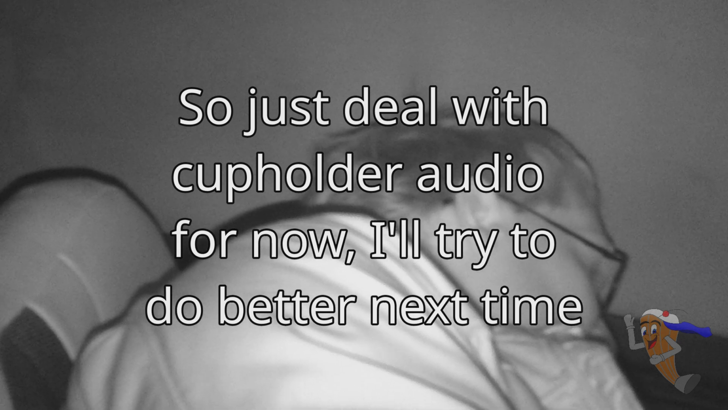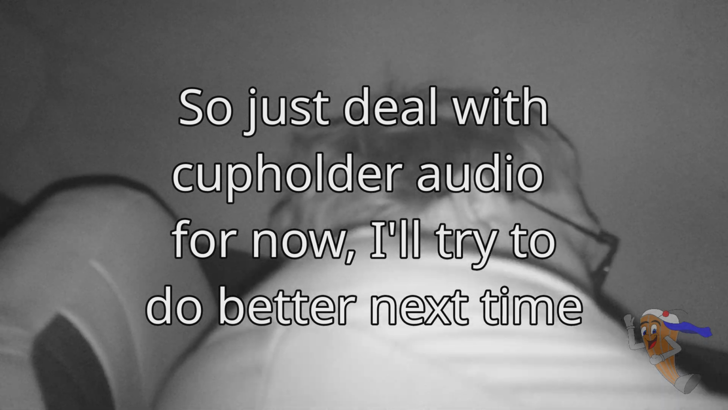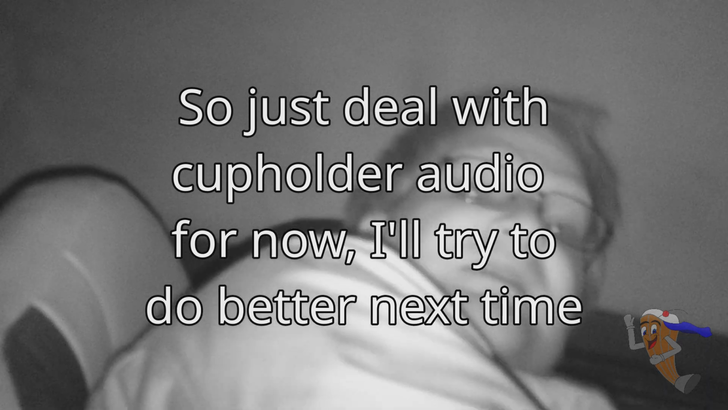Anyway. So, yeah, I'm not quite sure how good the mic quality is on this camera. I've never really tested it out, to be sure. But, however, it is kind of cool that it can do night vision. And honestly, this is the camera that I kind of wanted to use. This is probably the camera that I should be using for most of my 5 a.m. videos.